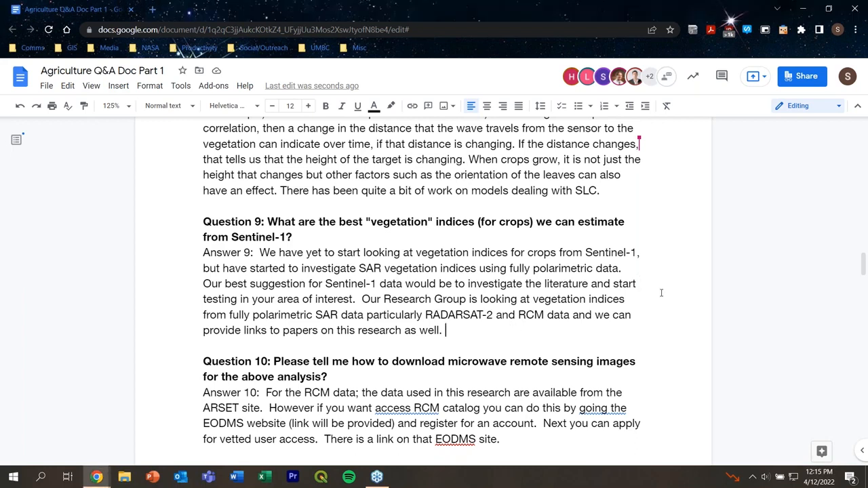as well. For the Sentinel-1 data, I think it would be best if someone was really interested in trying to understand vegetation indices, to start looking in the literature, and then of course testing in the area of interest, because that's what we do in research, is try to figure out what works well and where and when. So for that, I think we'd have to go with that answer.